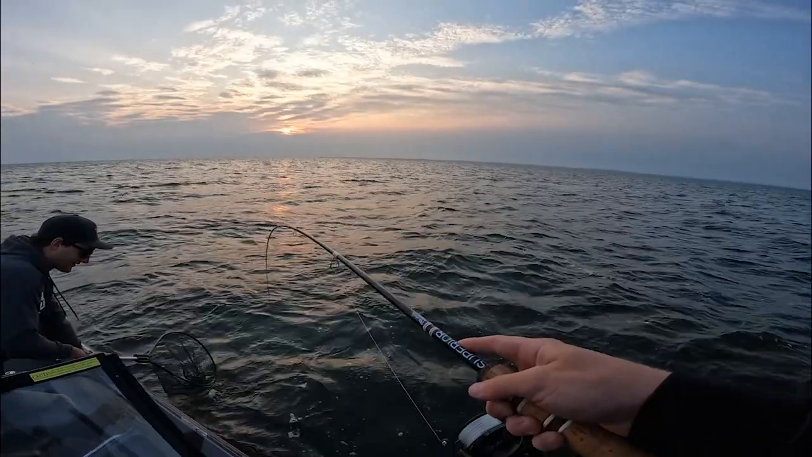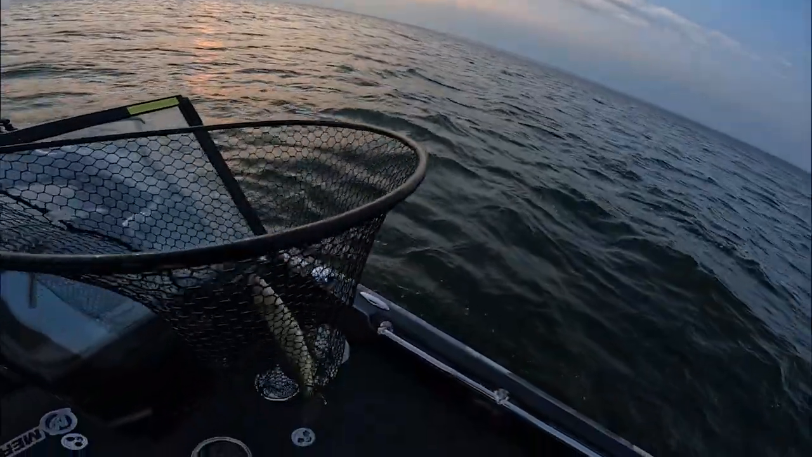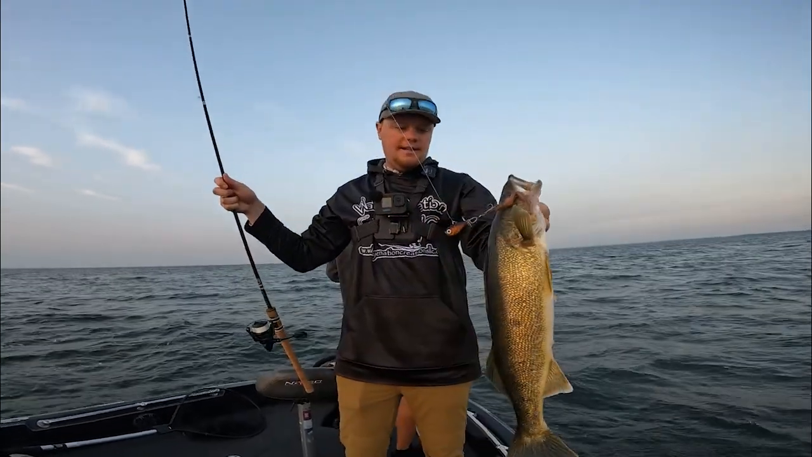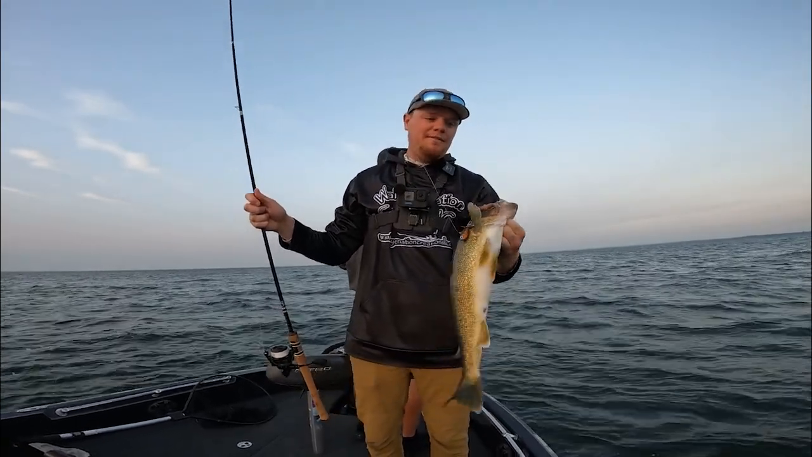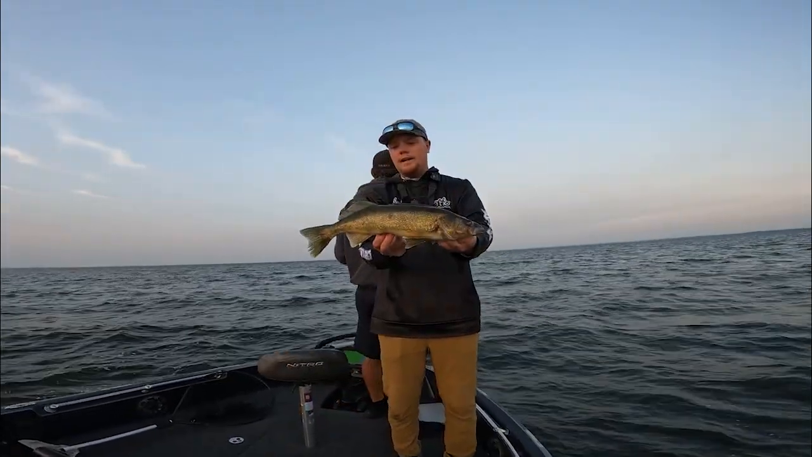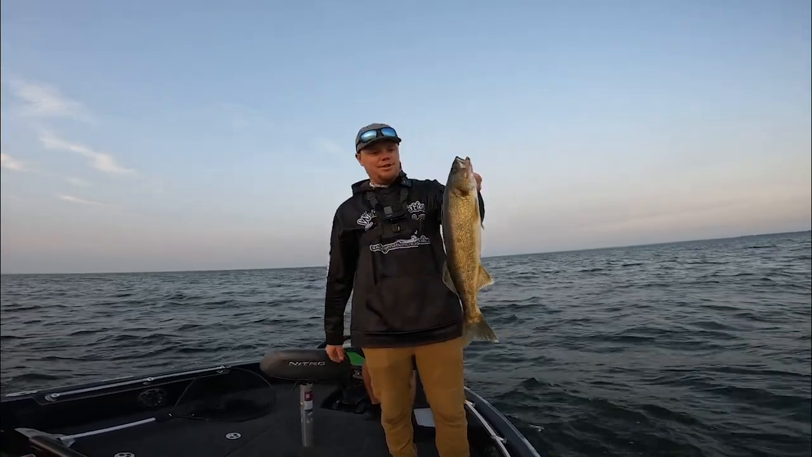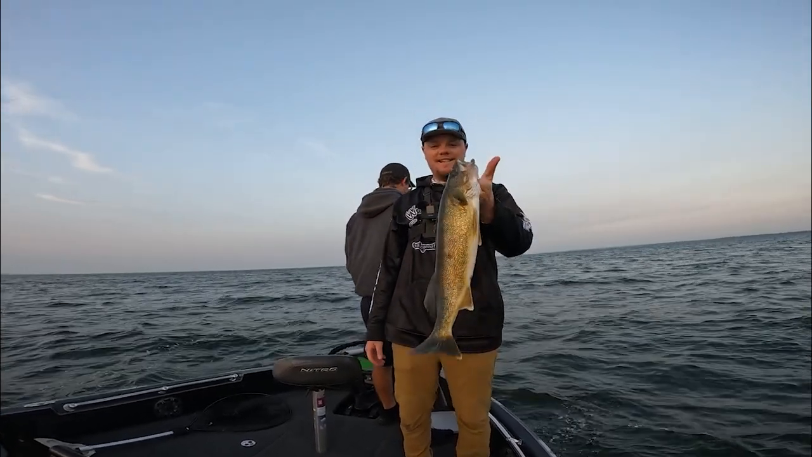Oh yeah. Good. Awesome. First one of the morning. There we go. On the root beer 3/4 ounce death jig, we got ourselves the first one of the morning. This bait is slowly becoming one of my favorite presentations to throw on Green Bay, and that is just a gorgeous walleye. We're casting at pods of fish this morning, seeing groups of 2 or 3 here and there, and making a precise cast right on top of them, getting those fish to eat. That's my second cast of the day. I think it's going to be one of those days.